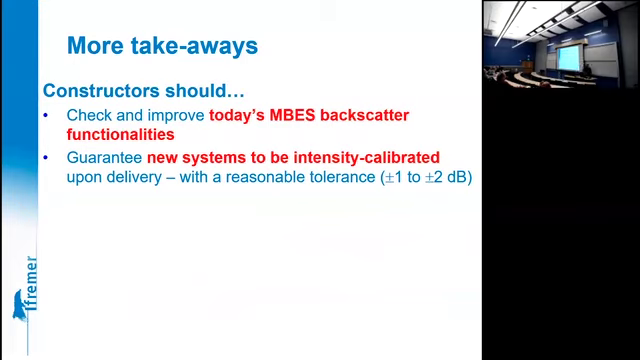A few recommendations to constructors. Today, the status of the multi-beam systems regarding what we know about backscatter on the seafloor, well, there's not a good match today.